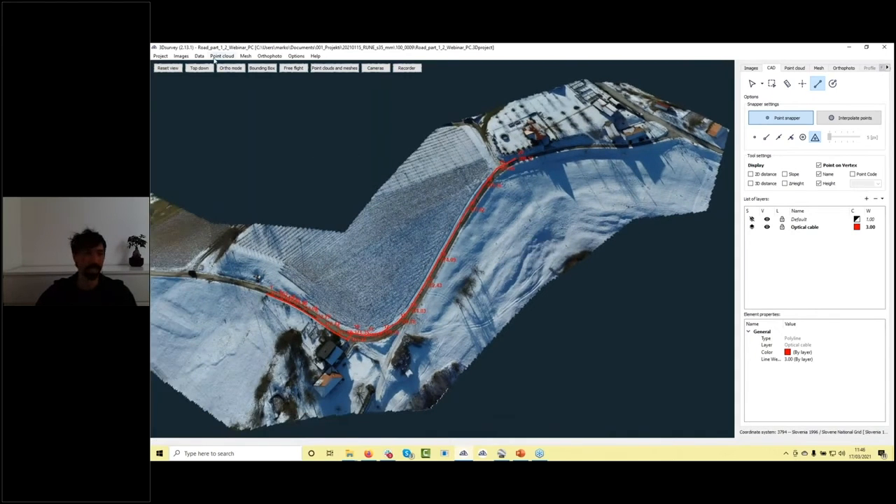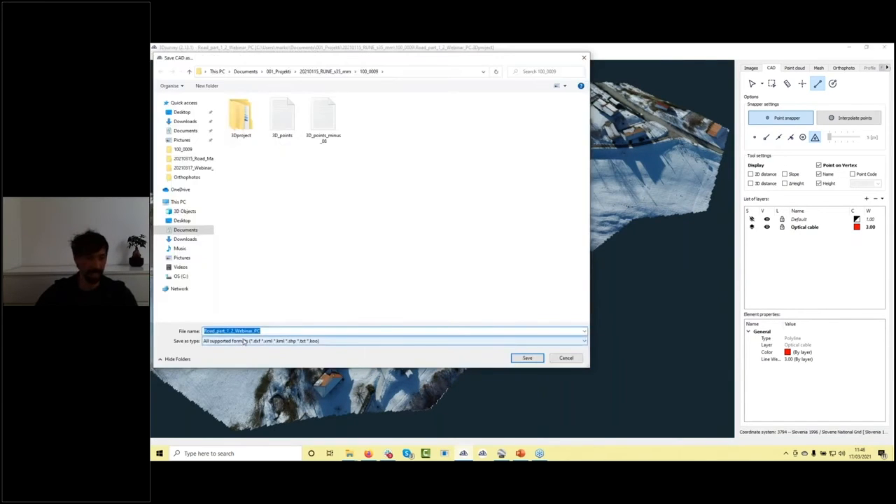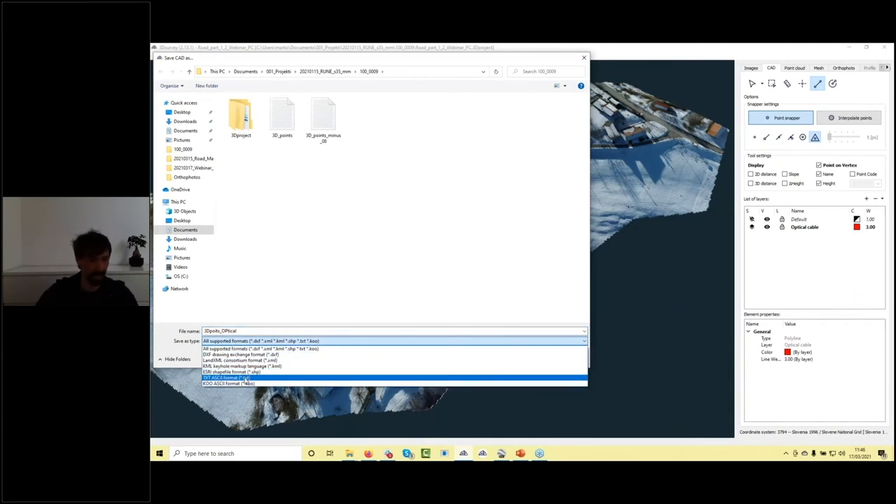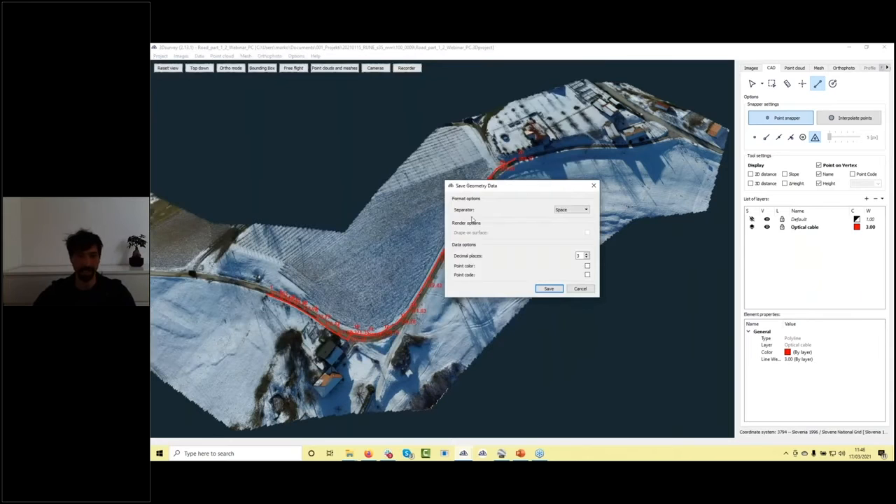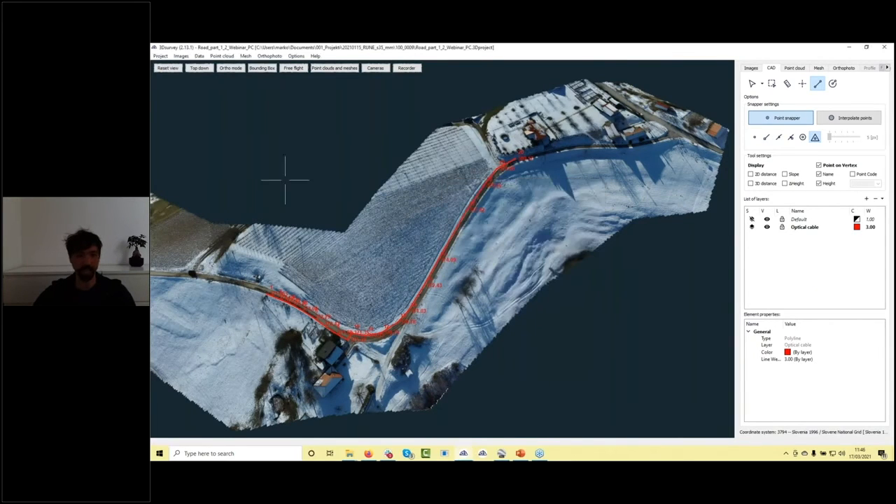What you can do is save those points as point cloud points. We have the CAD data, and we will save the CAD as 3D points. We will set the TXT file format, because if I go to DXF, I will also get the 3D line and so on. With the TXT, I will just get the points from the line and save them. Default values are okay, and save them.